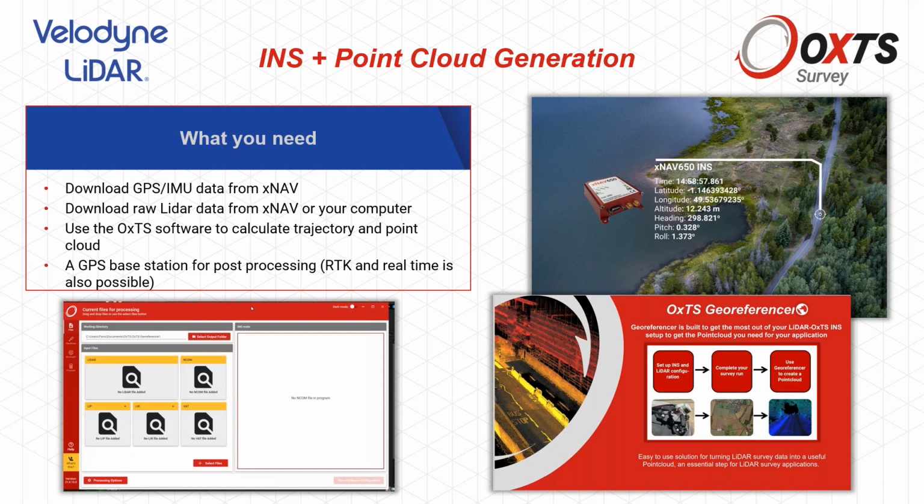And what you need, in summary: you download the INS data from the XNAV, you download the raw data from the XNAV or stored in your computer. You use the software to do the trajectory calculations, you do the boresight calibration, and hopefully you have access to a GPS base station for post-processing. The better you want your data to be, the more it's recommended that you use this, and then you're ready to go.